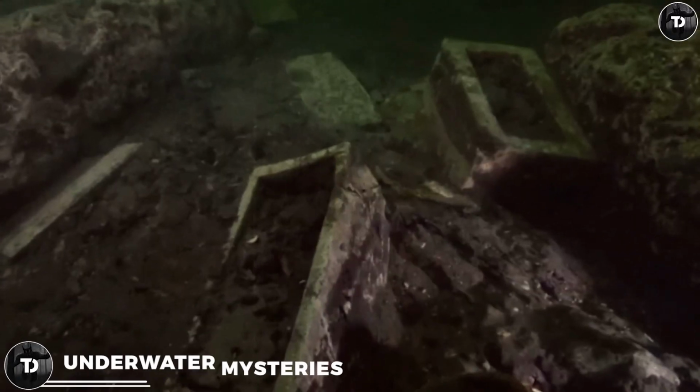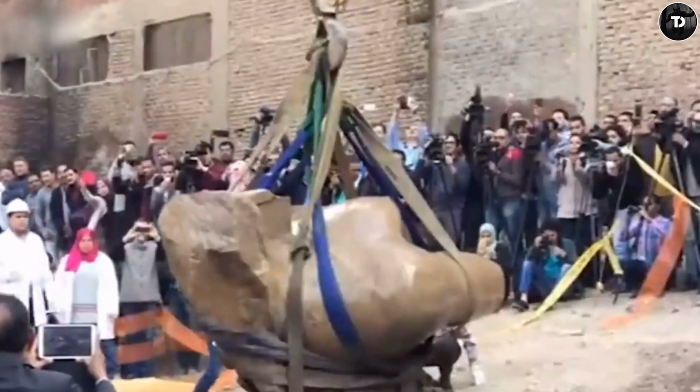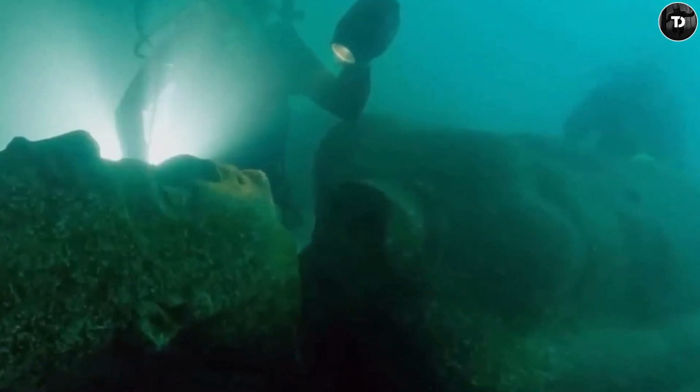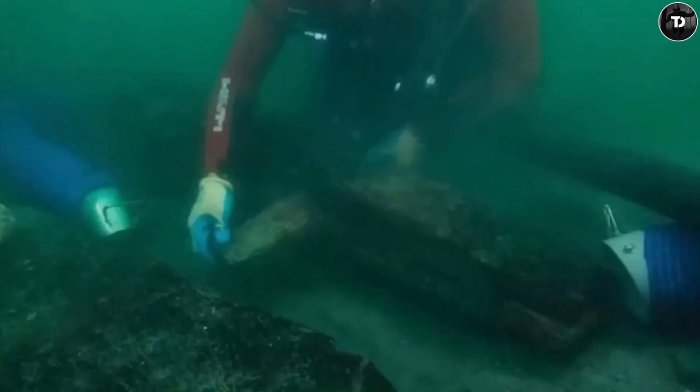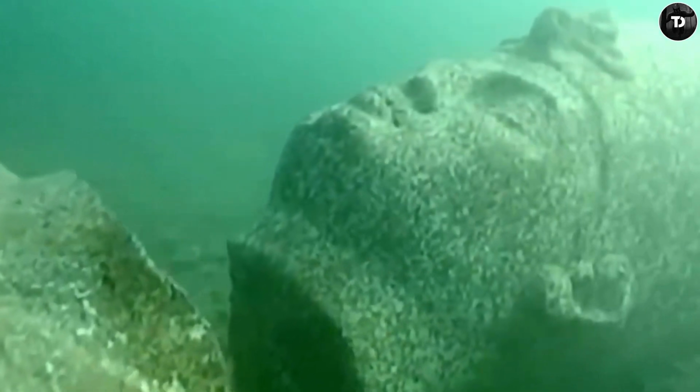Underwater mysteries. The mysteries of Egypt do not end in pyramids or the Nile River. In Egyptian seas, too, weird structures are discovered often. This time, it was the remains of a 2,200-year-old shipwreck. The ship is believed to have crashed into giant blocks of a city temple that has already sunk.